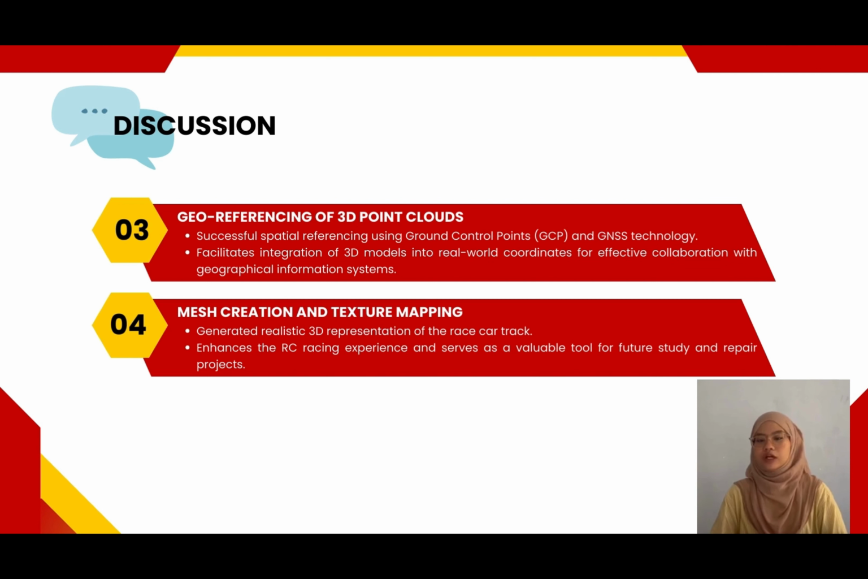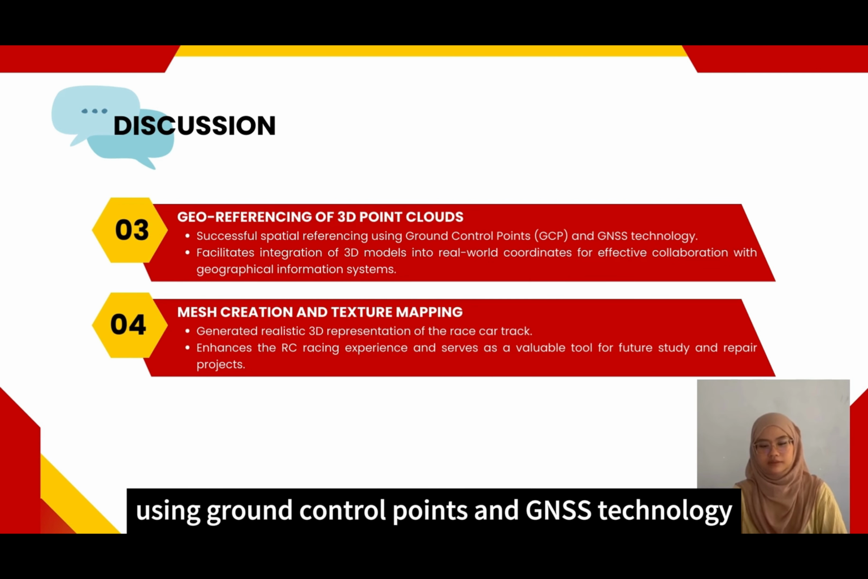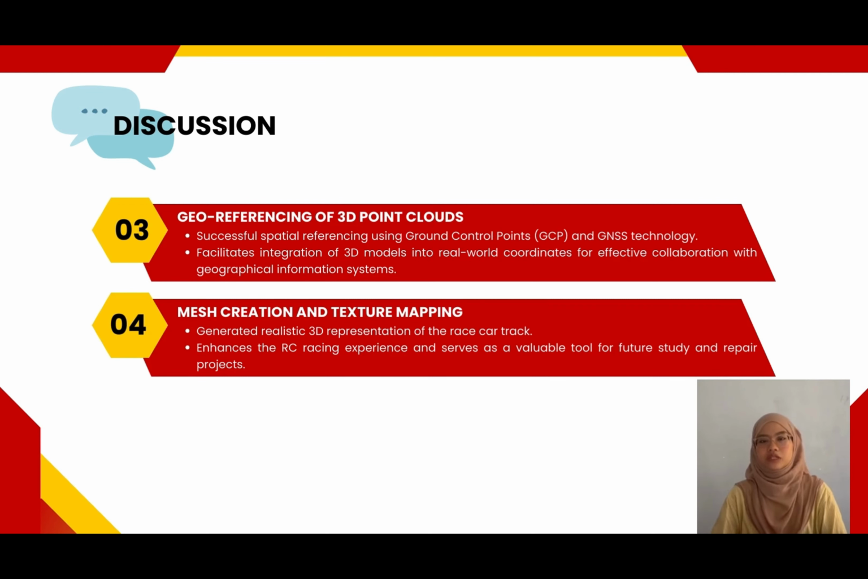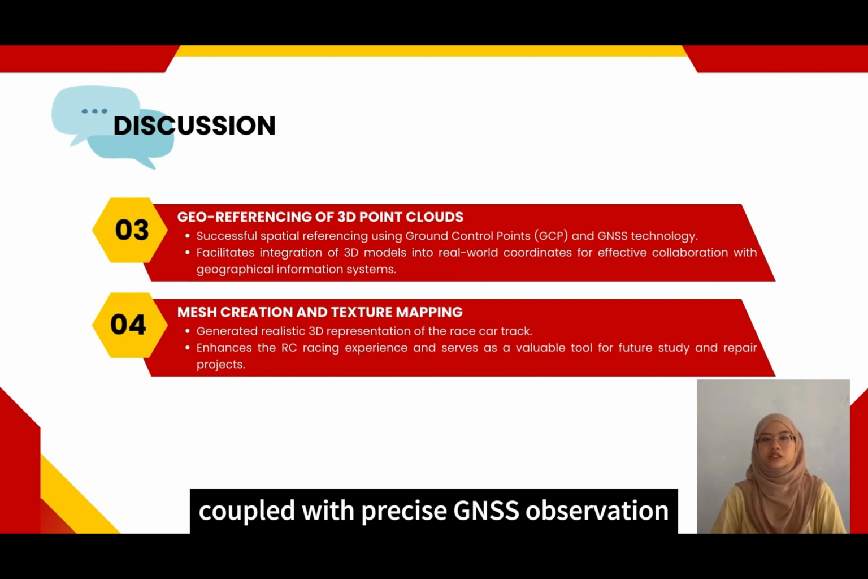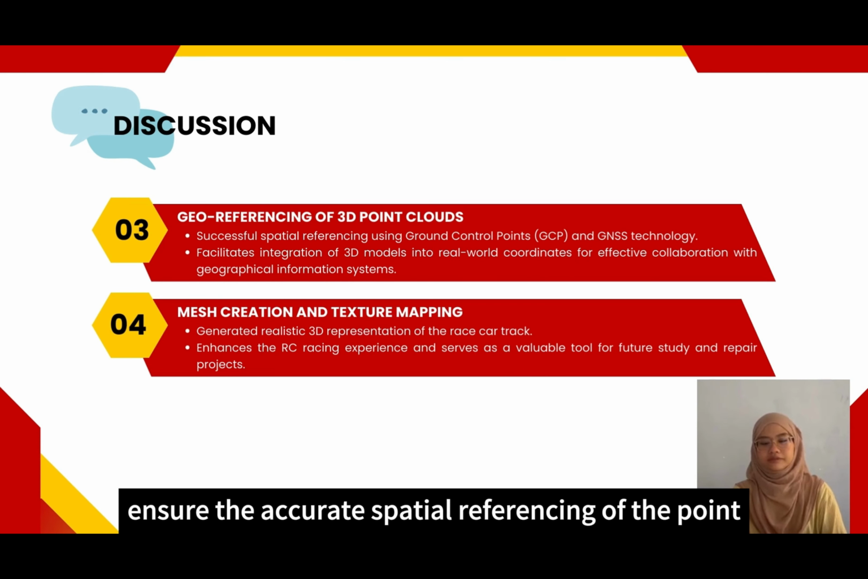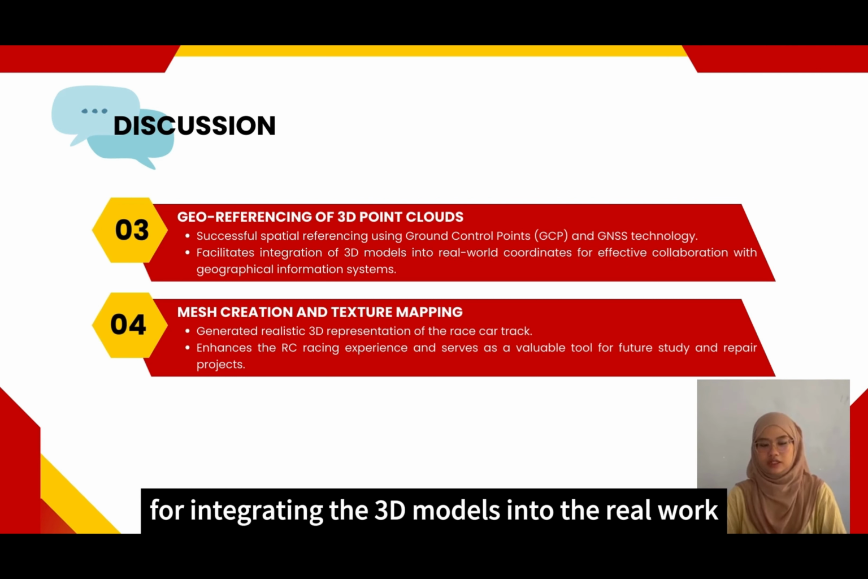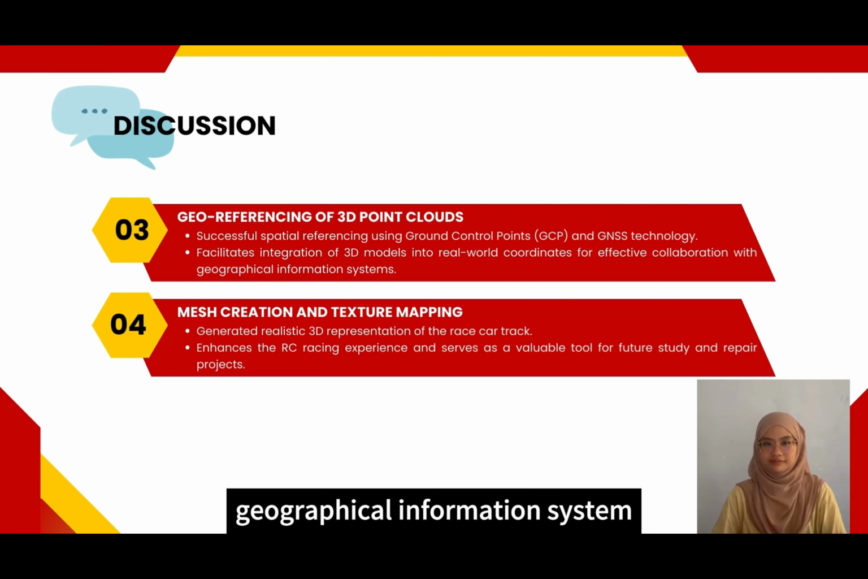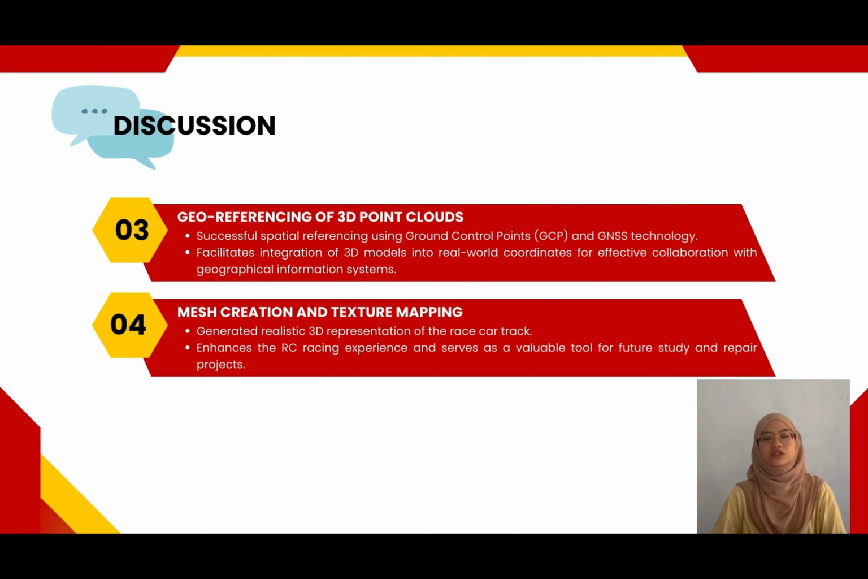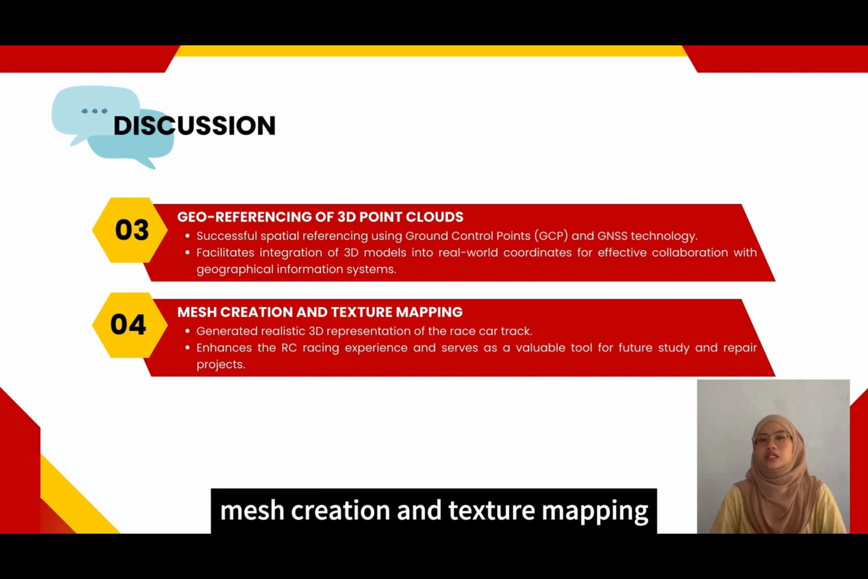So the third discussion that we managed to come out with based on the result is georeferencing of 3D point clouds. The process of georeferencing 3D point clouds was successfully executed using ground control points and GNSS technology. The establishment of GCP around the study area, coupled with precise GNSS observation, ensured accurate spatial referencing of the point cloud data. This georeferencing step is crucial for integrating the 3D models into real-world coordinates, enabling effective collaboration with geographical information systems.